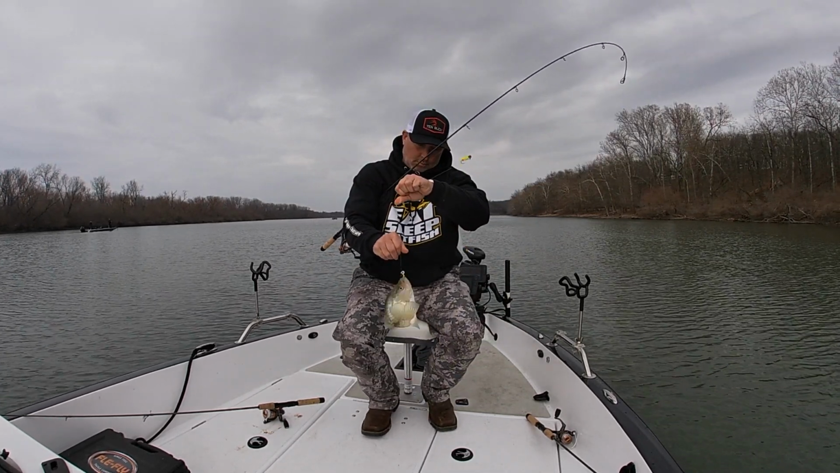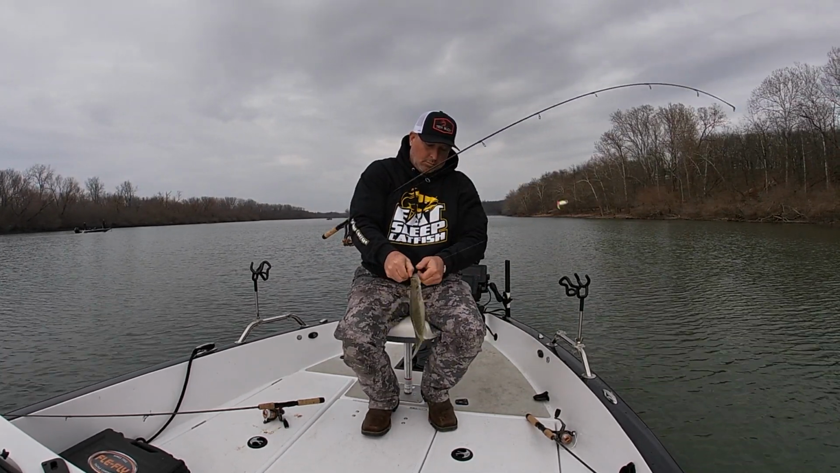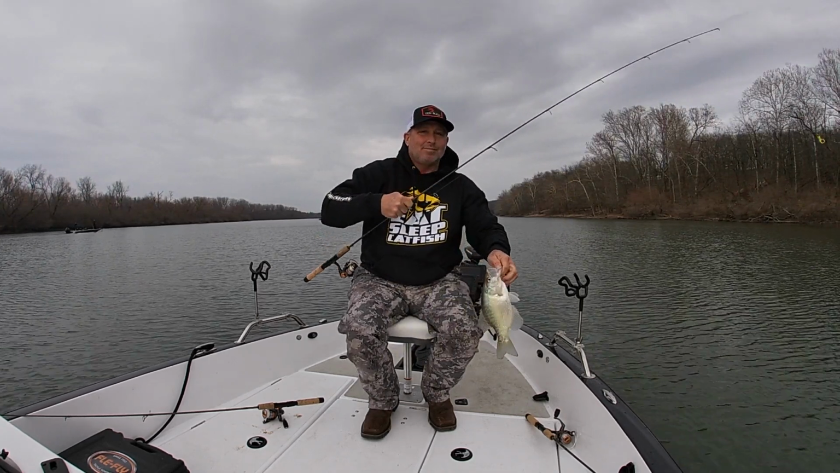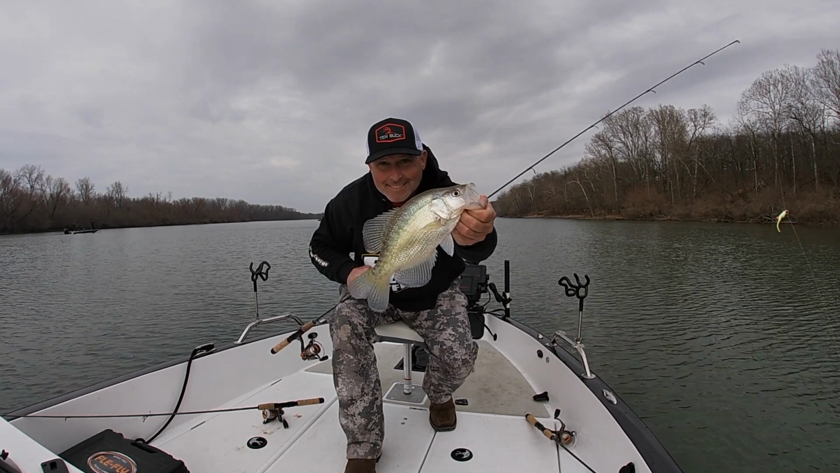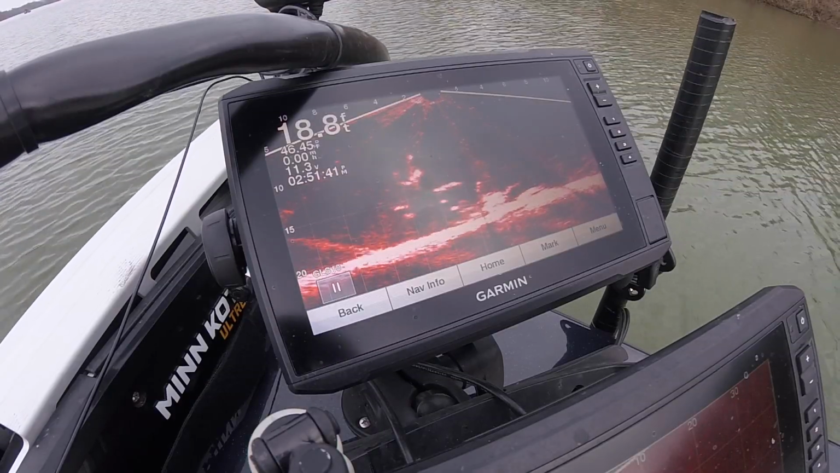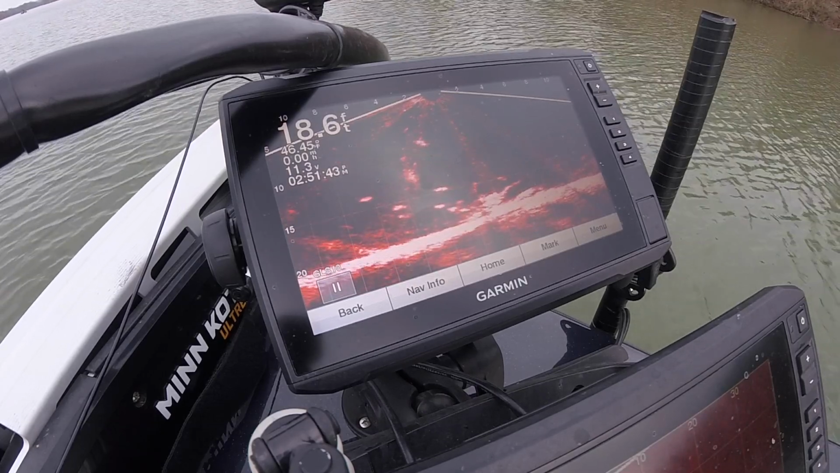And a lot of times I went from spot to spot and just made a circle, and would go back and pick off an active fish or two off each one, and then I would find another one, use my GPS, go over to the next waypoint, and pick another fish or two off.